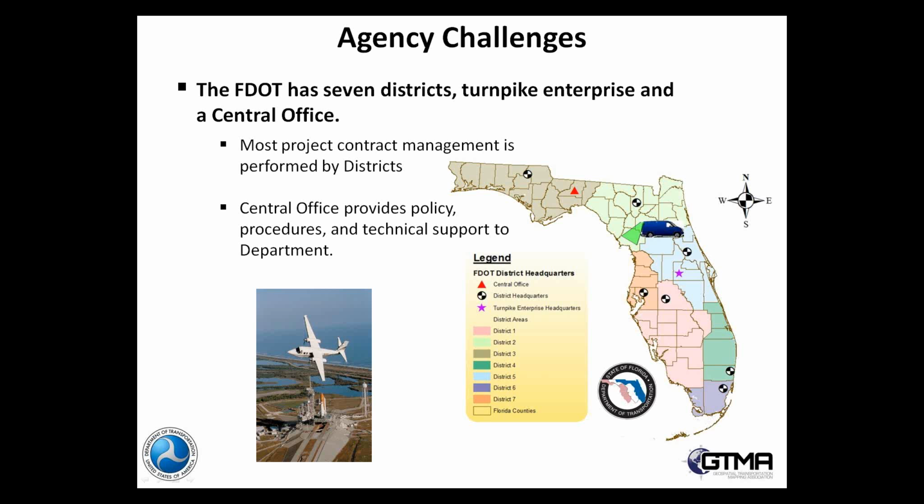So most of our transportation photogrammetry is done by consultants, and our mission was to maintain that with the implementation of utilizing new technologies such as mobile LiDAR.